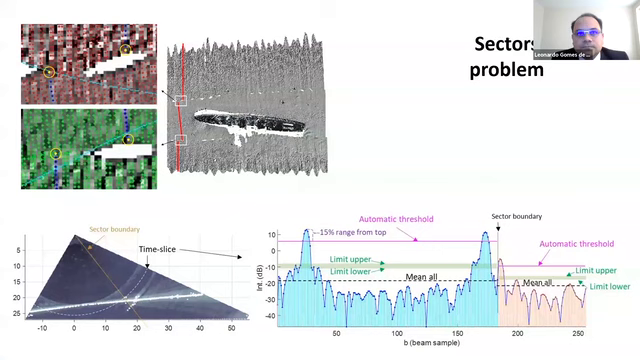Here, just so everyone understands what is happening, I have one sector here, and all my automatic threshold is applied in this blue sector. So that's all perfect, and I get the solution from here and from here, which represent these 2 points.